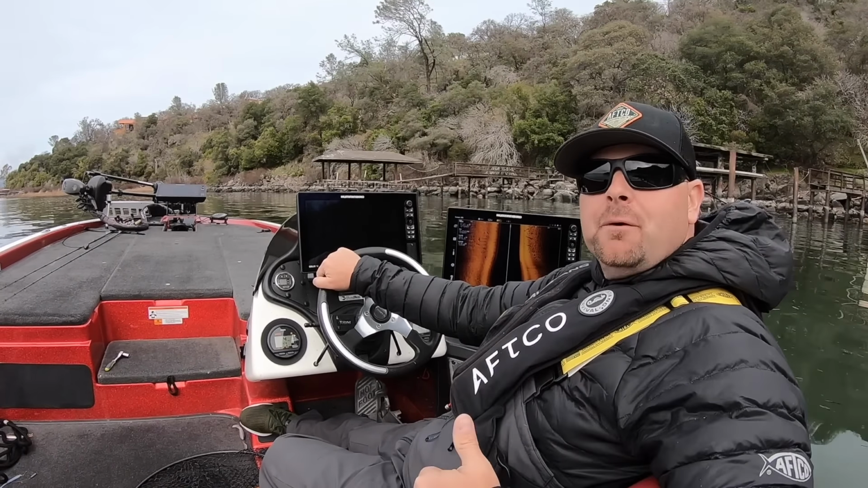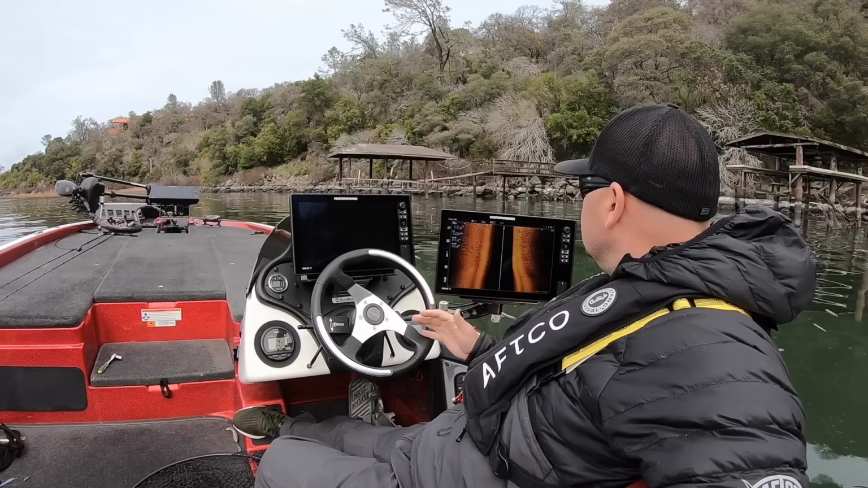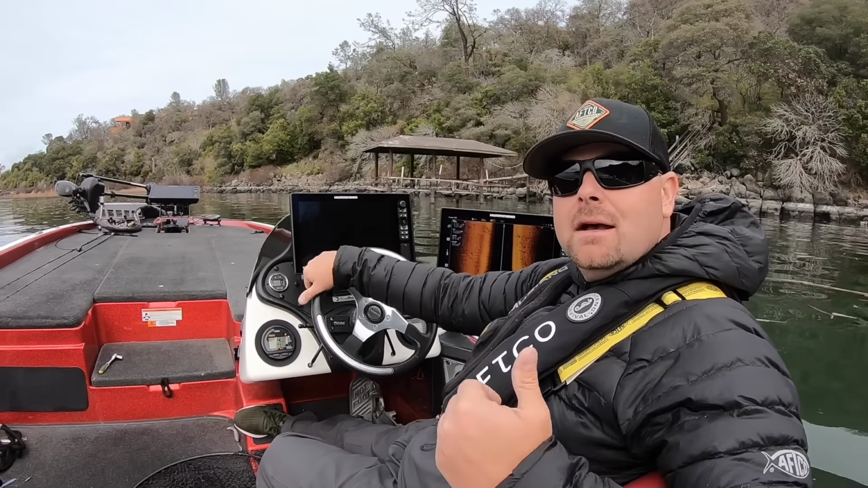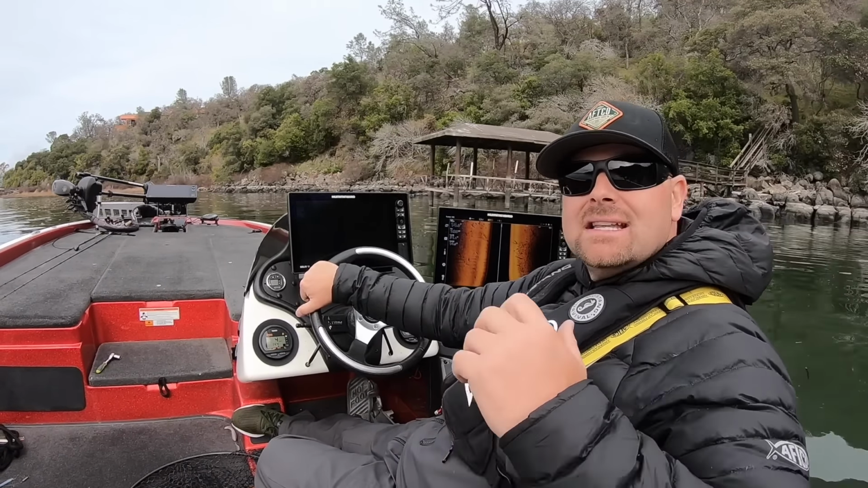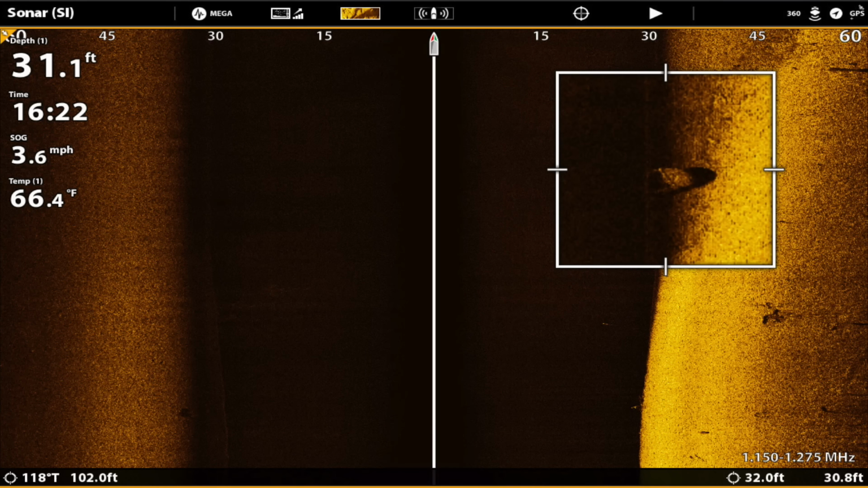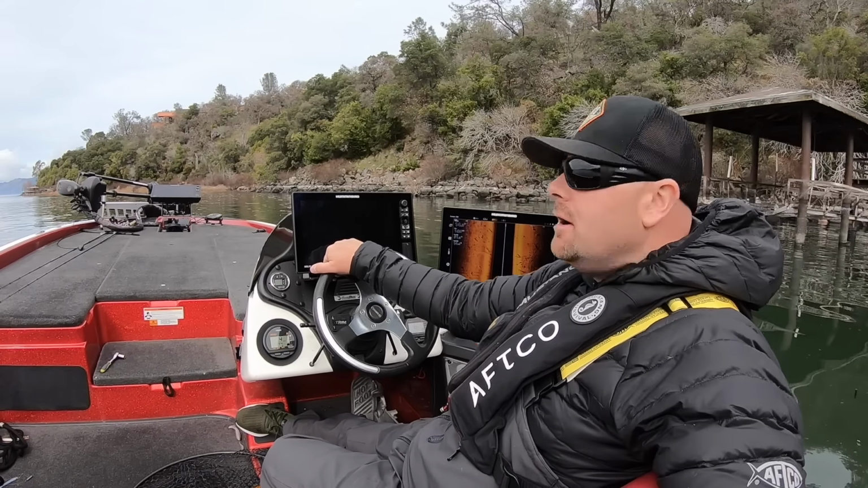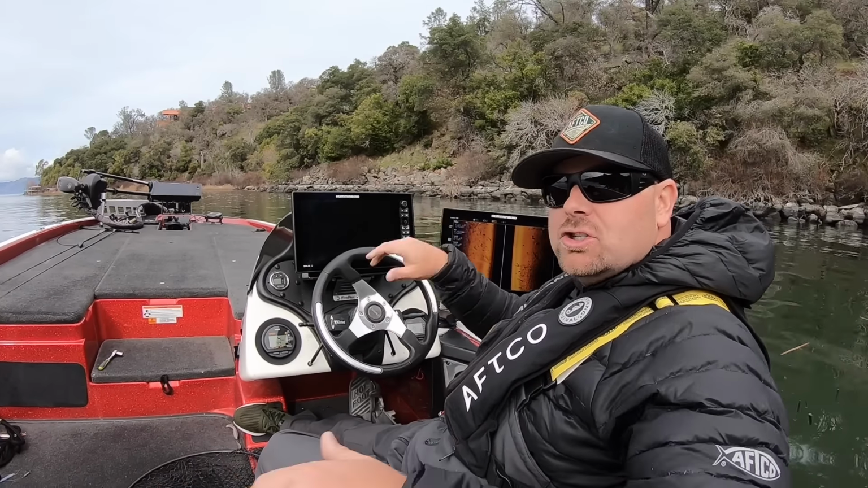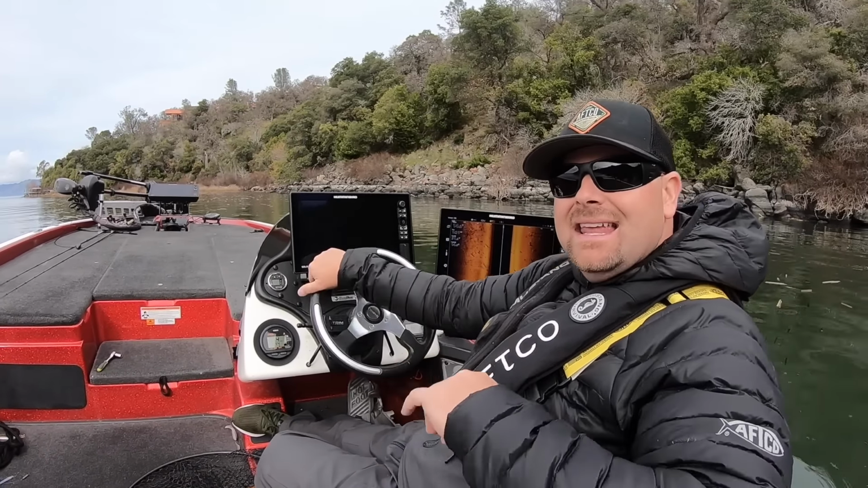Most units have that 455 and 800. You can switch between the two in settings. If you do have a Humminbird and you have the megahertz, the mega imaging available, definitely use it, because that's going to give you your clearest picture. You're going to be able to see things that you can't see with the other two frequencies. Again, 455, it's going to be your vast search. 800, dial it in. Mega, dial it in even more.